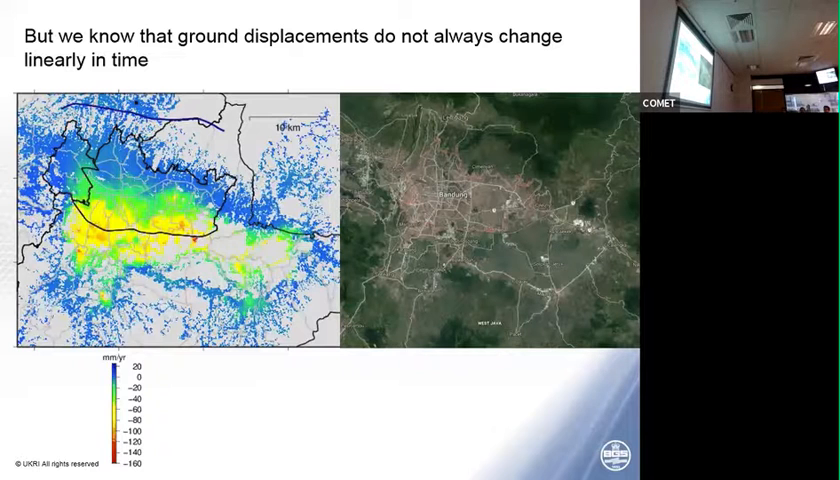This is an example from Bandung in Indonesia, a city that's sinking very rapidly. That's the margin borders of the city here, mostly fields. And this is the line of sight velocities. And the eagle eyes above you will notice that some of these places are sinking at over 160 millimeters per year. So that's 16 centimeters per year of subsidence rates on these places.